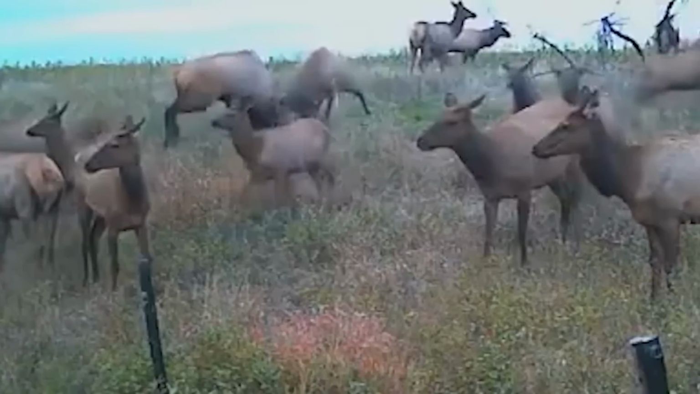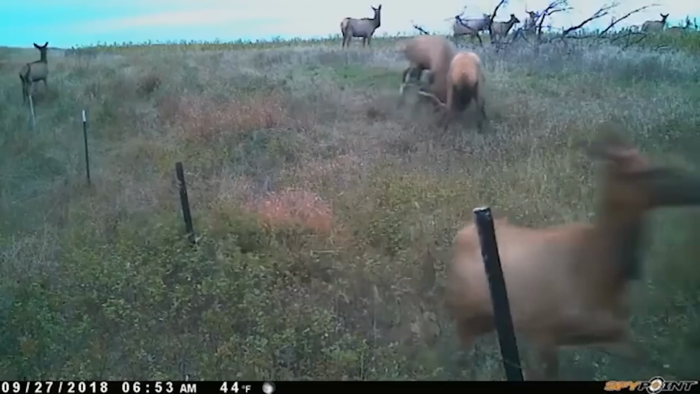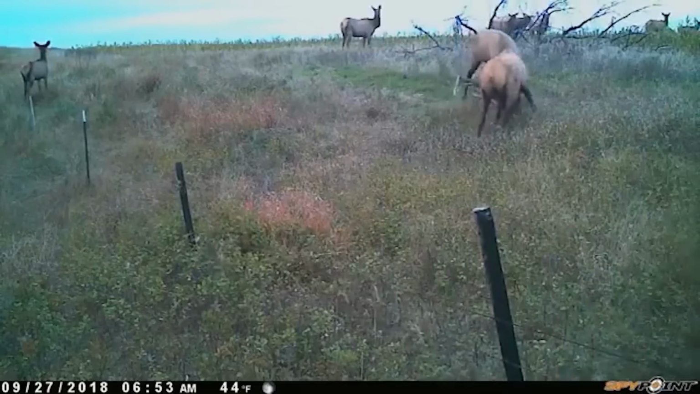This primal encounter serves as a reminder of the fierce competition that exists in the animal kingdom, where survival and dominance are fiercely contested.